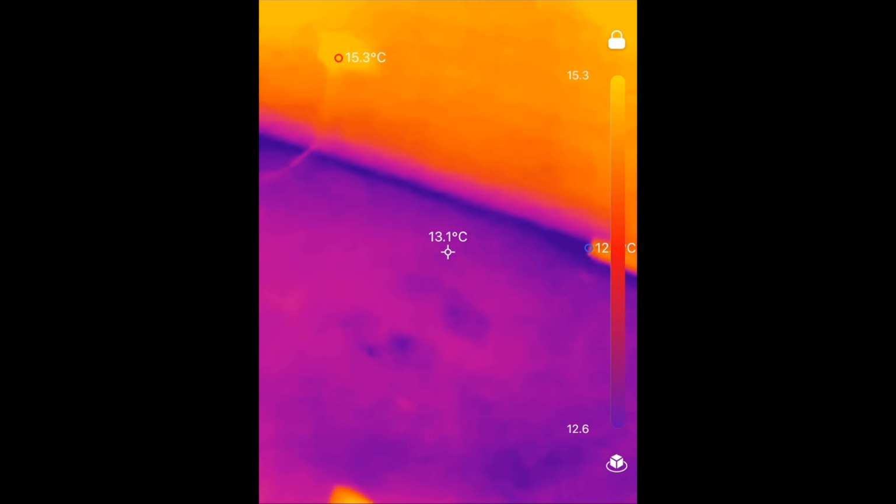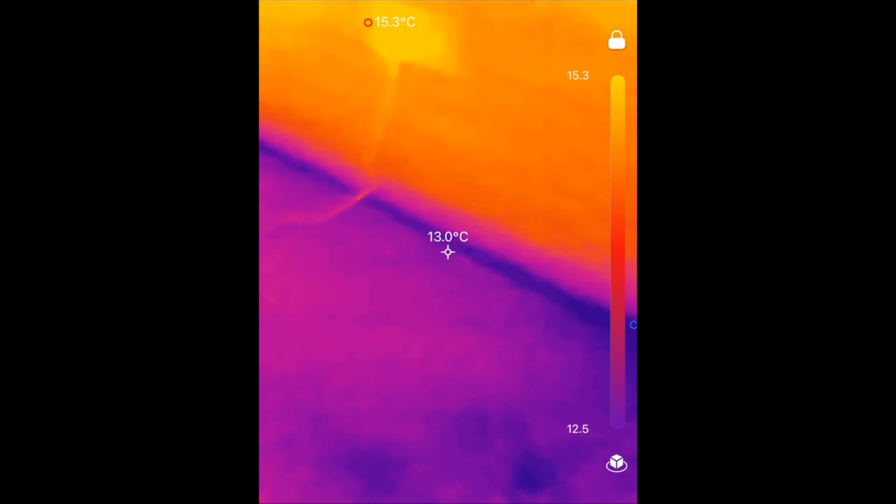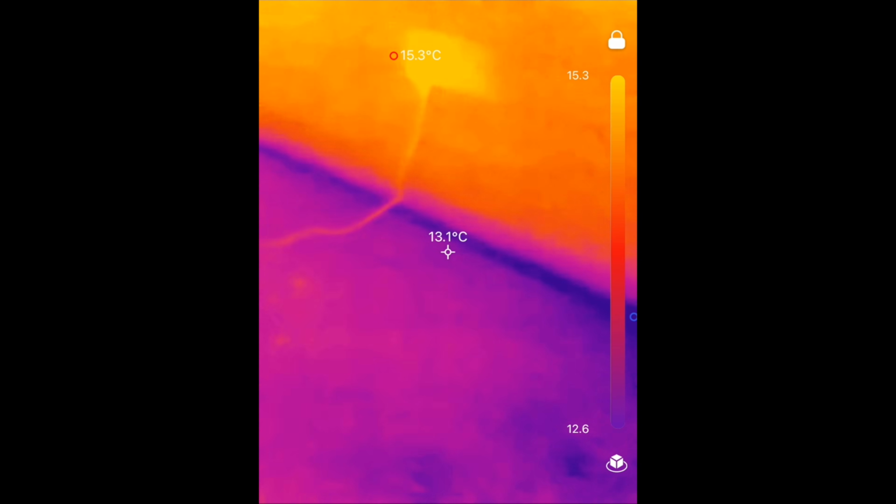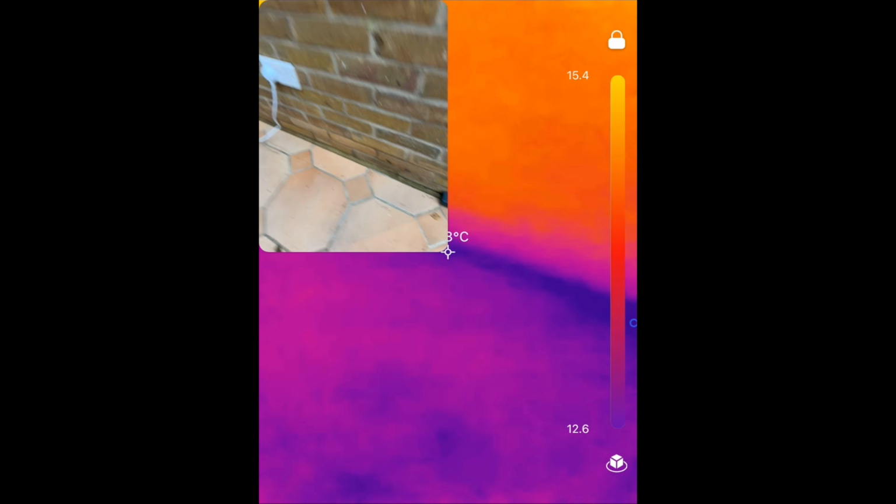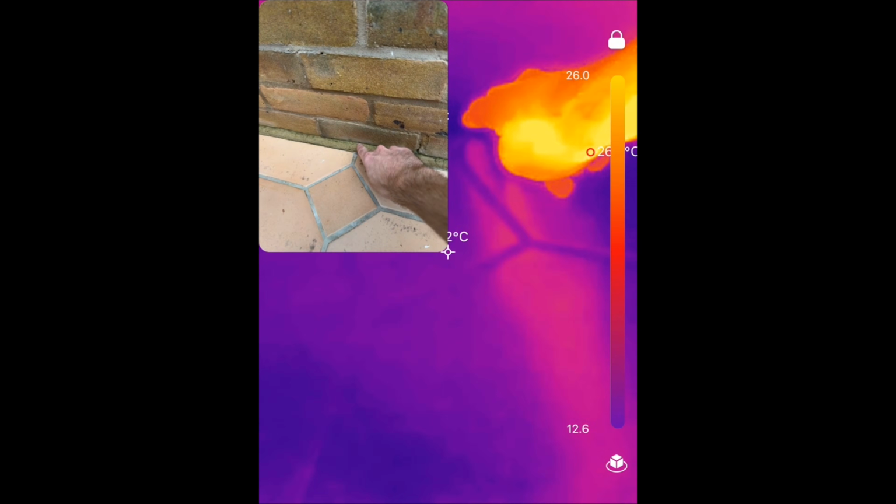21.3. Let's try and find some areas of the house where maybe there's some cold air coming through. You can see the cold spot there is 12 something on the... Well, in fact, you can see just how awful that is around the edge of the conservatory. That's something we do have to sort out, actually. If I enable that mode, yep, got that. You can see here it's actually a little bit damp, this.